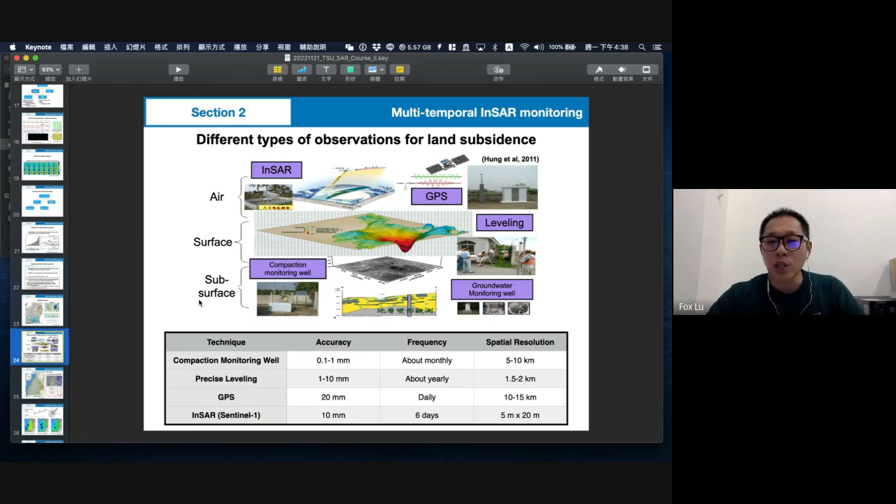As we know, InSAR is quite good at getting wide surface deformation, but sometimes we face the question: is it possible that we merge or integrate these observations? Like we can integrate the InSAR data with GPS.